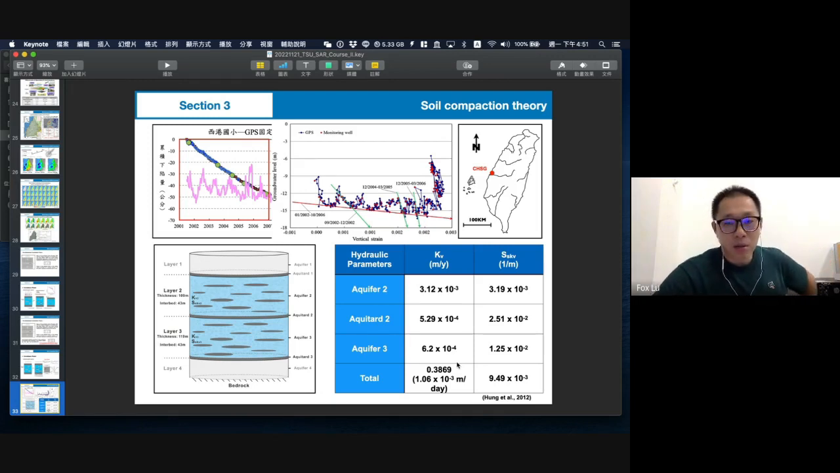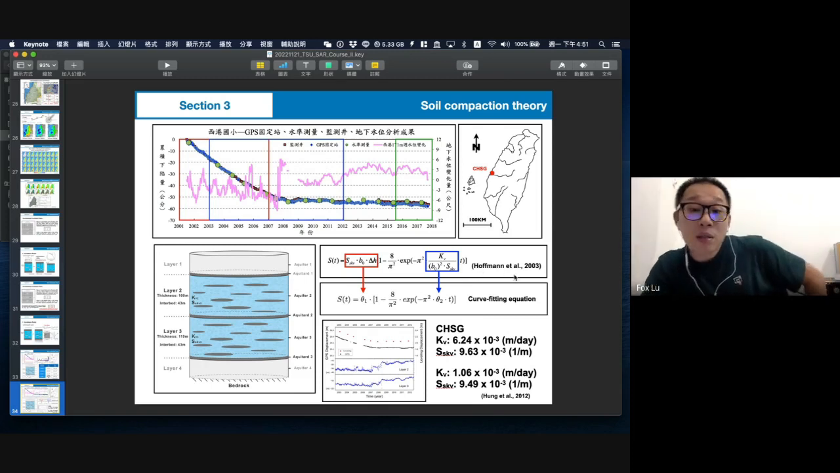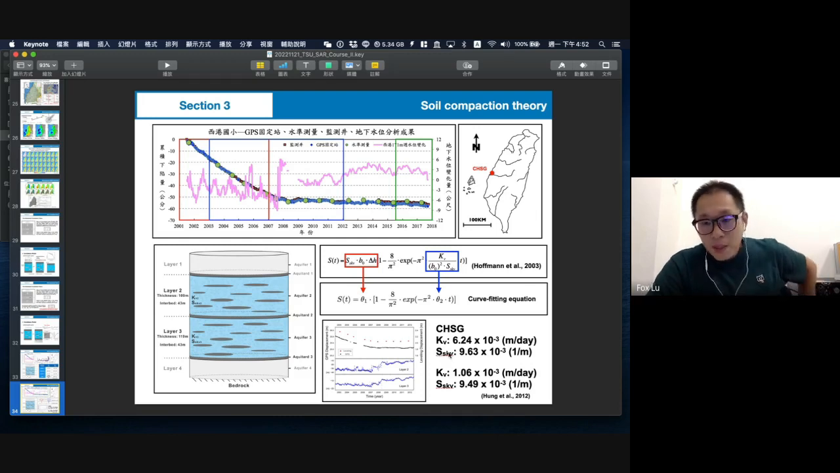And not only the GPS, but sometimes we want to use leveling data. Is it possible to get this parameter? So we simplified Hoffman's algorithm. We just want to get theta 1 and theta 2. Theta 1 indicates hydraulic conductivity, and theta 2 is the specific elastic storage parameter, so that we can use the leveling data to calculate this.